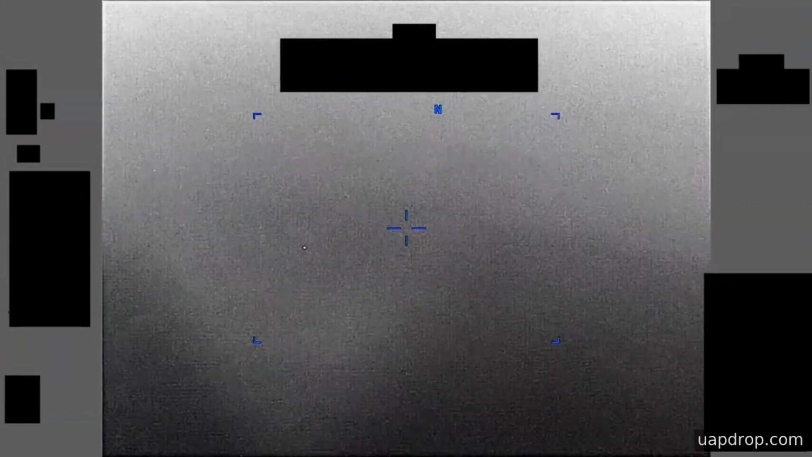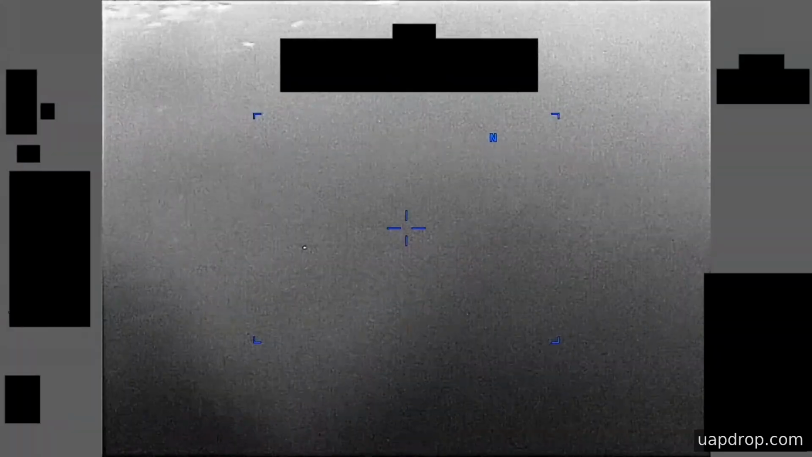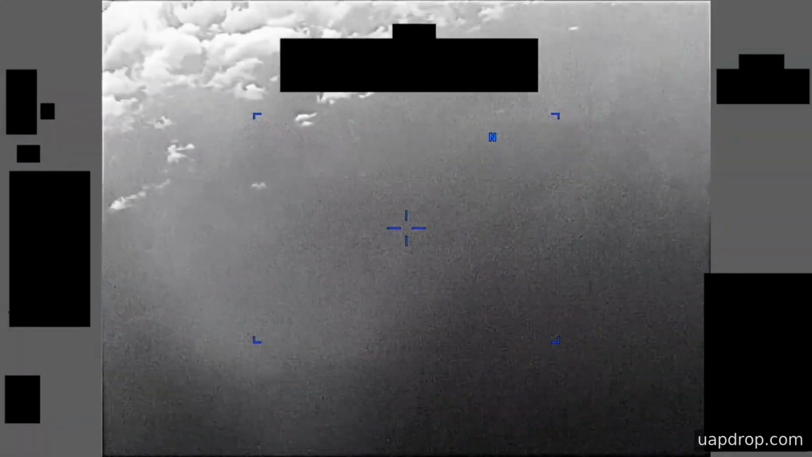Midway through the recording, the imaging modality is switched, and the feature briefly appears to the right and slightly above center. Later, the system toggles modes again, and the area of contrast returns to the earlier position to the left and slightly below center. Across the clip, those changes in modality and framing affect how distinct the object looks and complicate visual continuity.